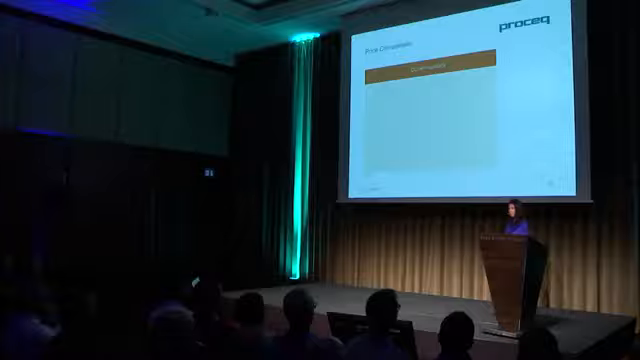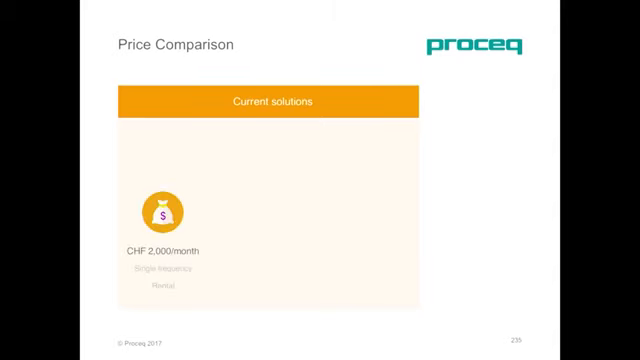At the market, it costs $2,000 if customer want to run one single frequency per month. The cost for customer to purchase one single frequency is 20,000 Swiss francs.